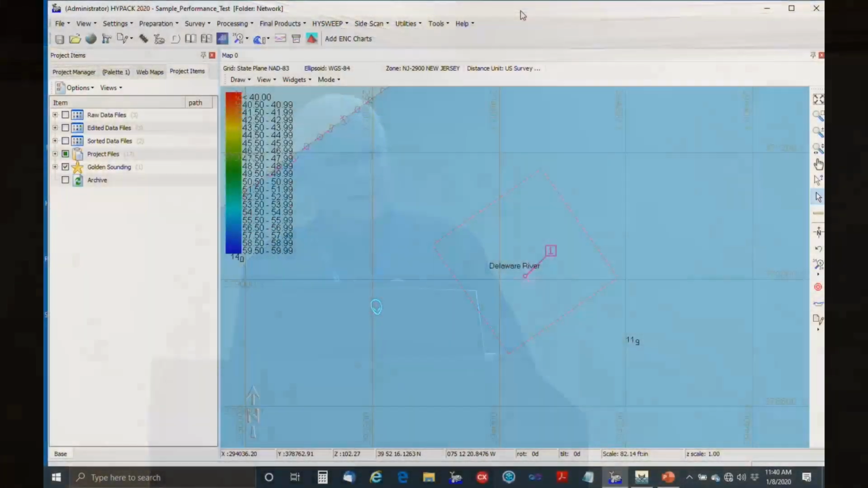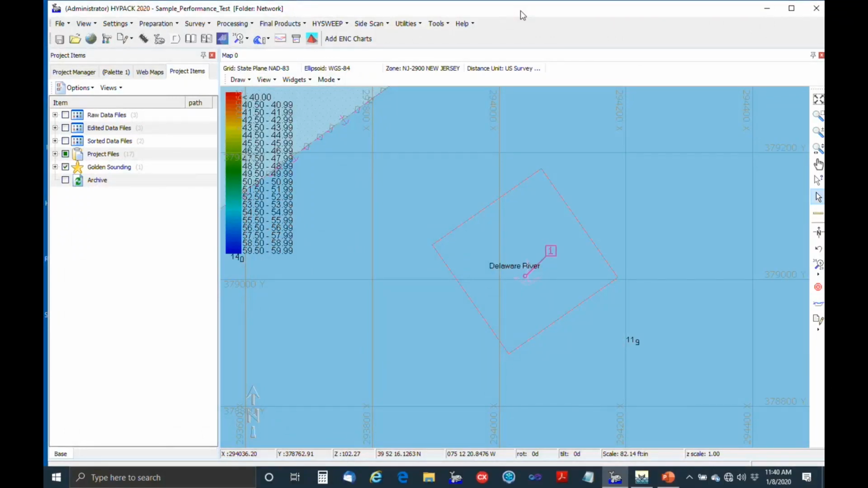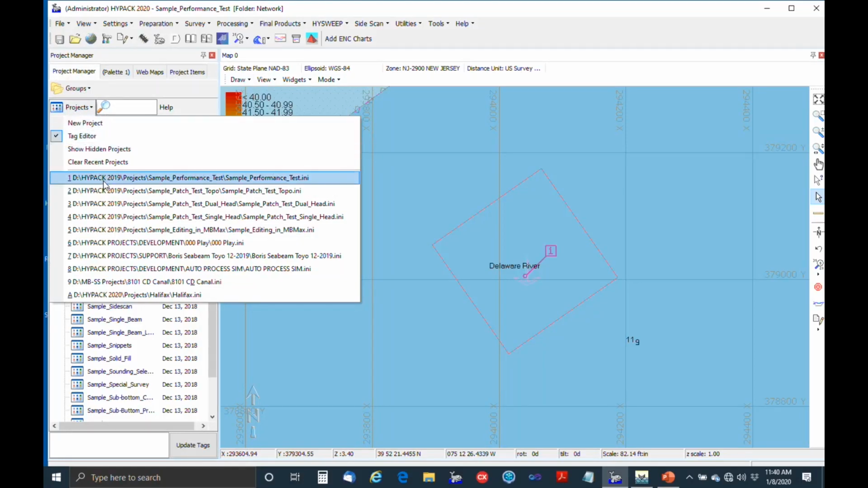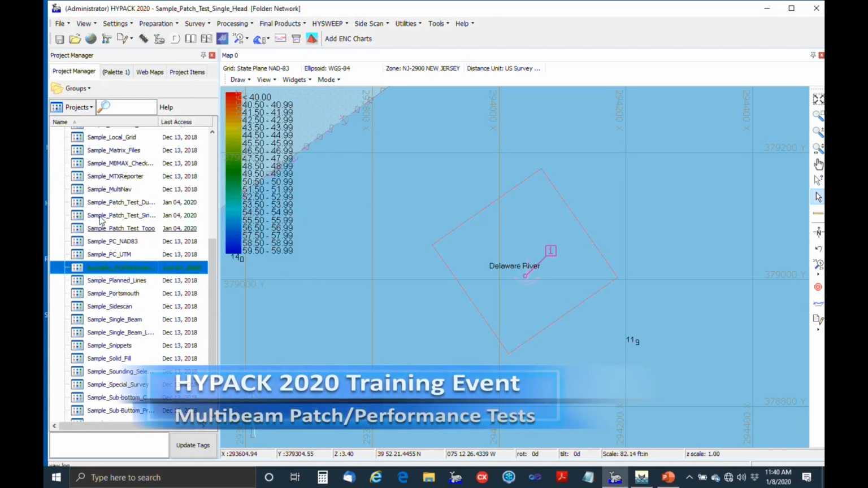That's done in the post processing. The raw data doesn't change by using the convergence. So let's go back to the single head, excuse me.